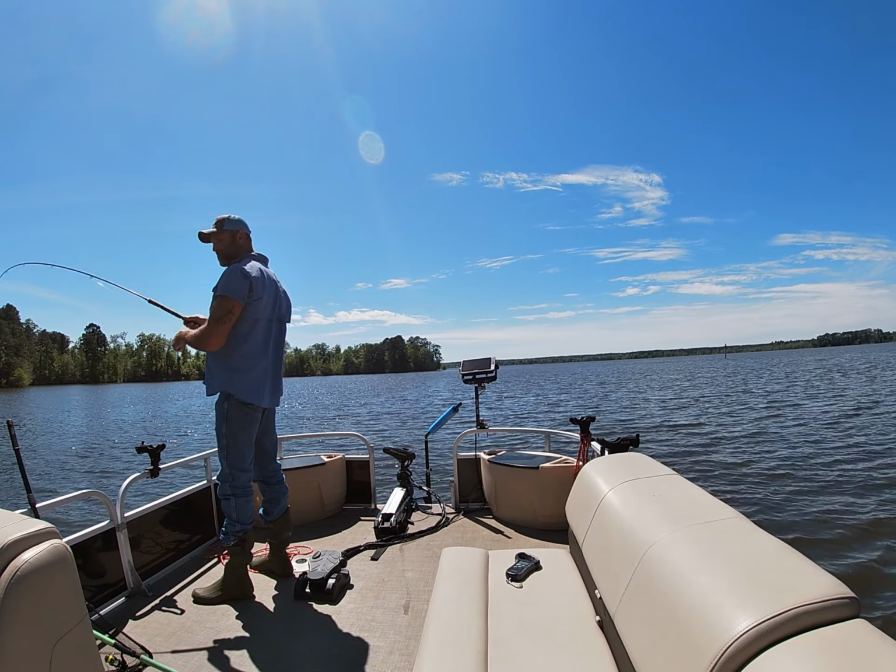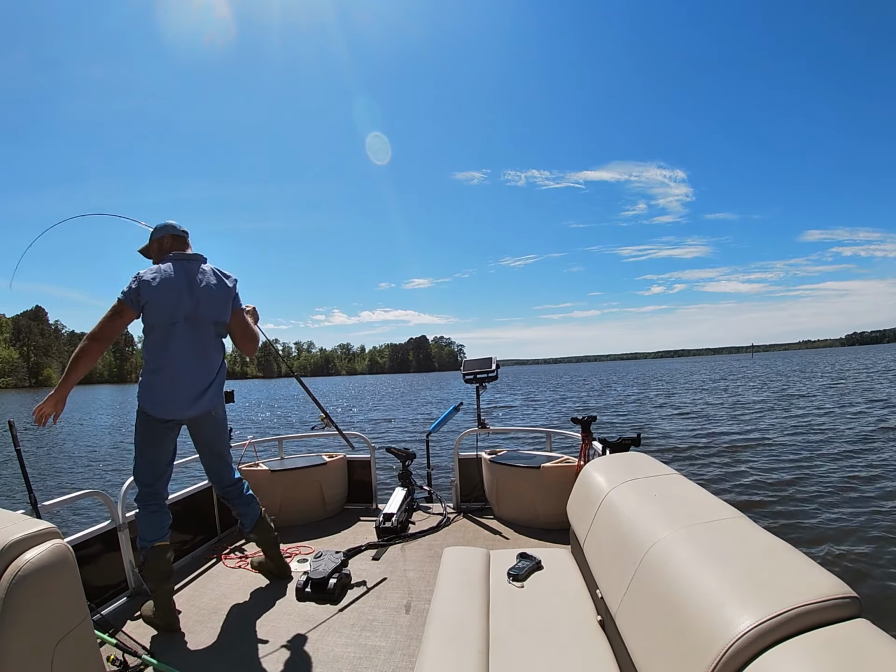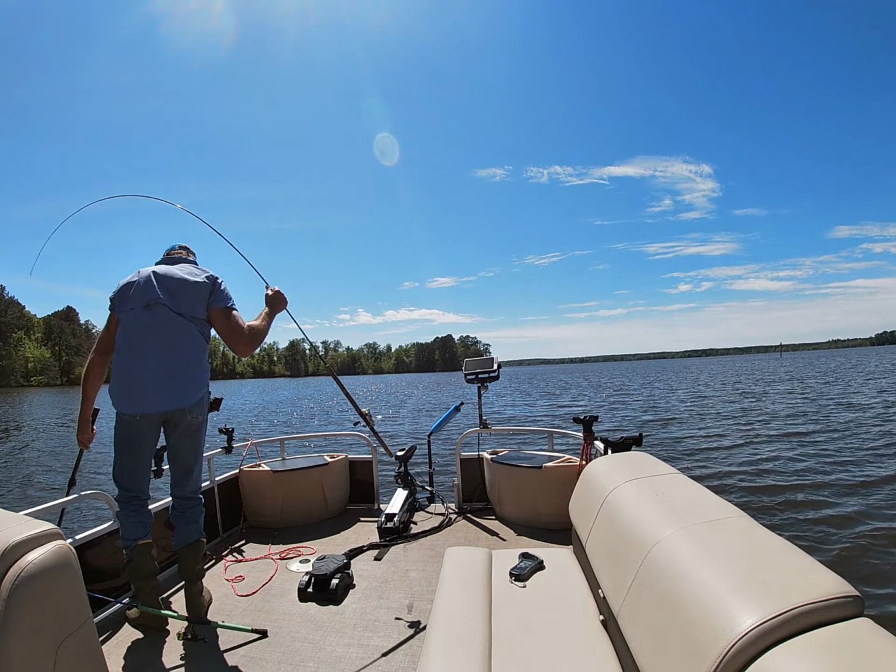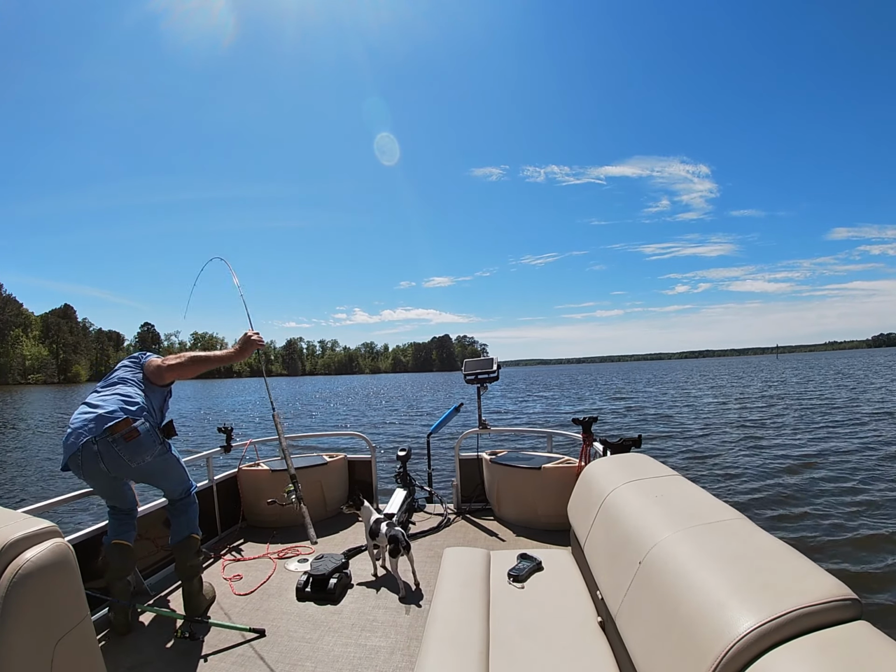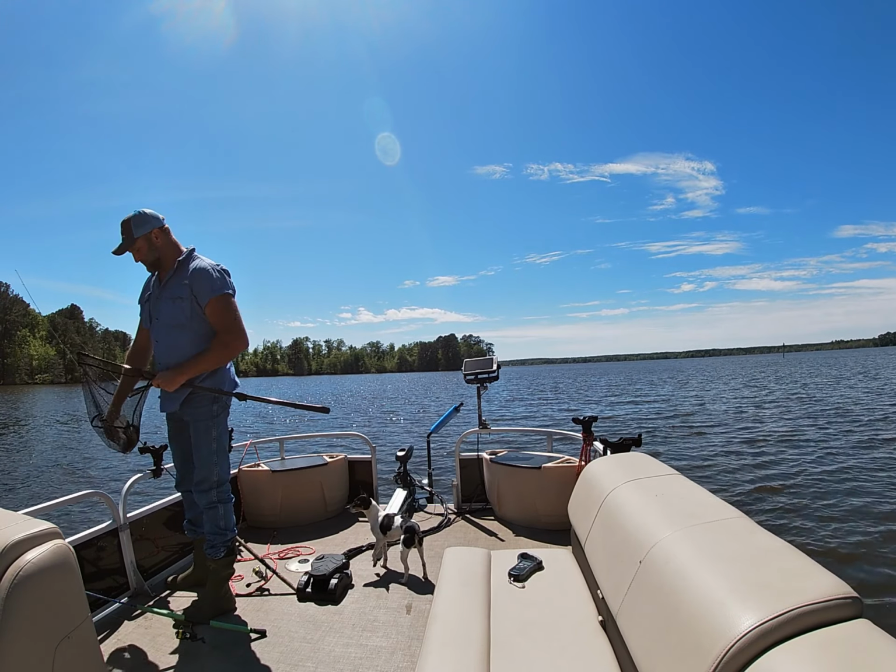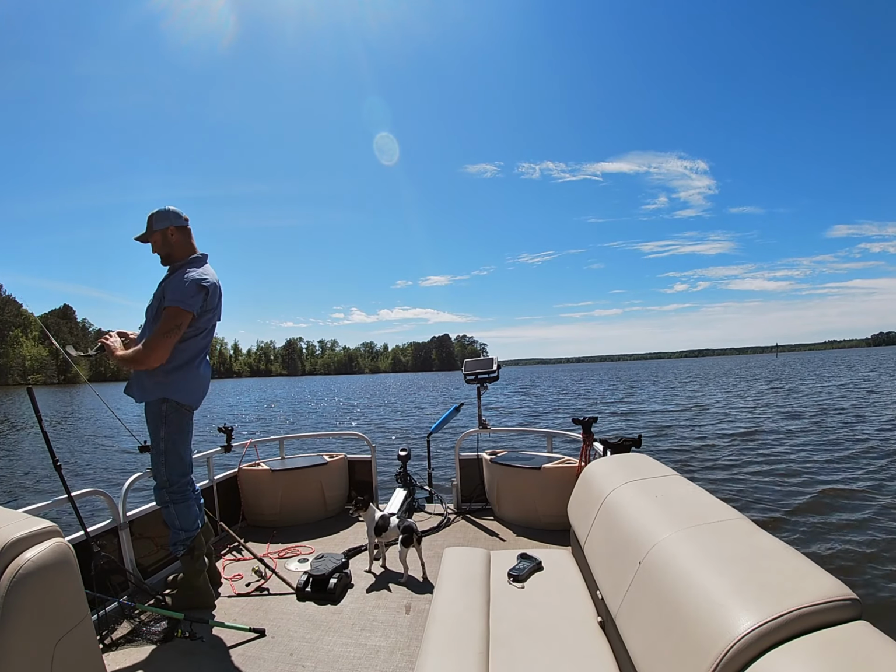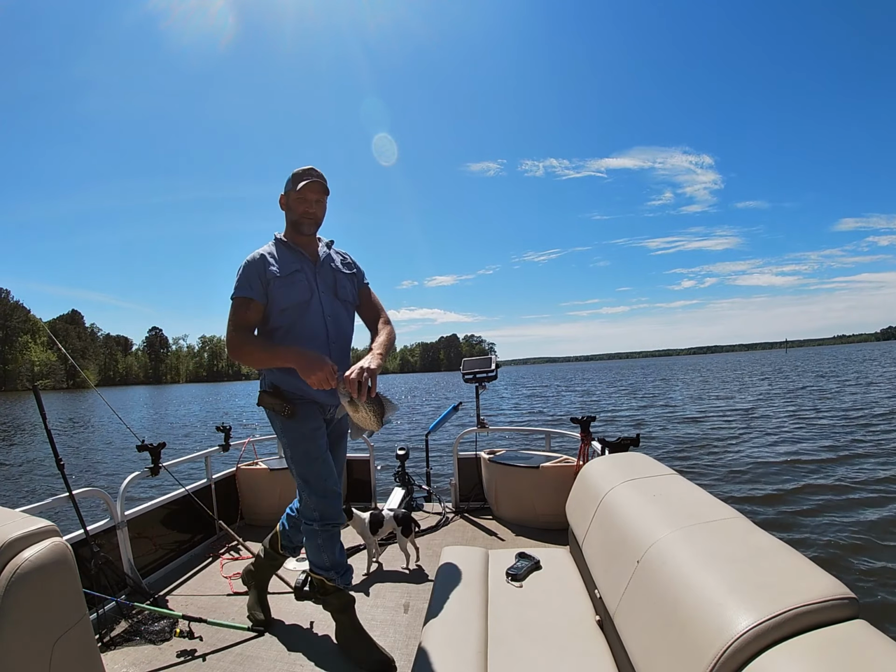Brush piles? I got 3 big old bamboo piles right here. Another nice crappie off a new brush pile.